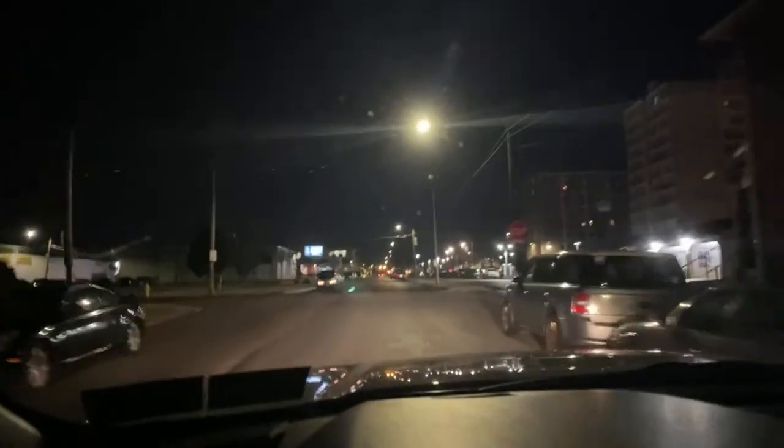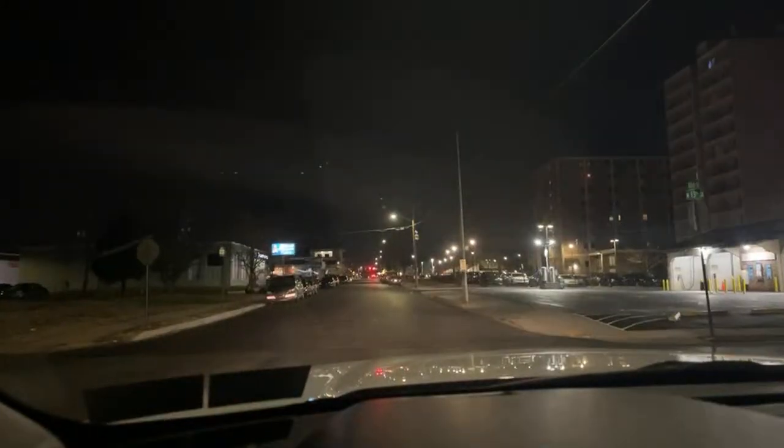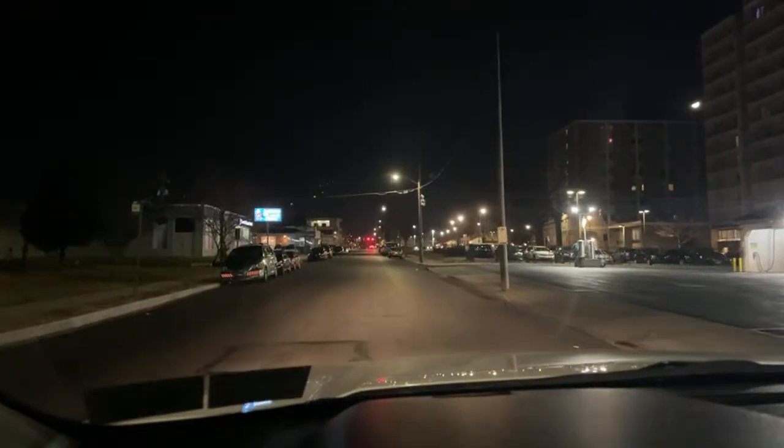The fire department here is really quiet in the city. They had hardly anything going on tonight, so I've been out since 8:30. It's been really quiet, guys. Been really quiet.